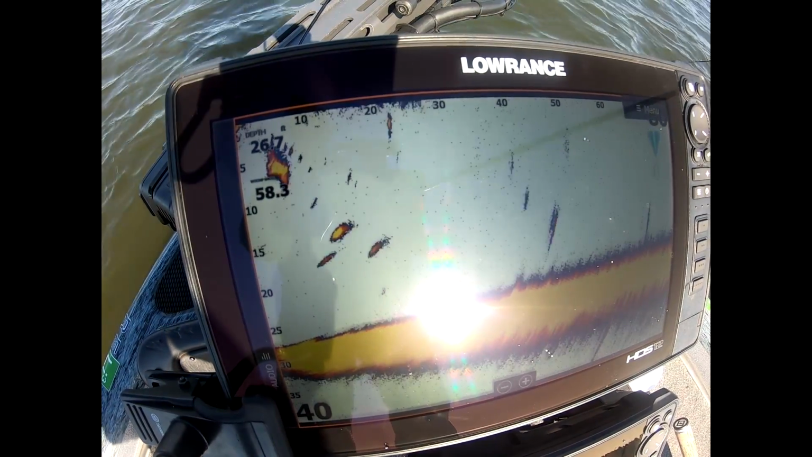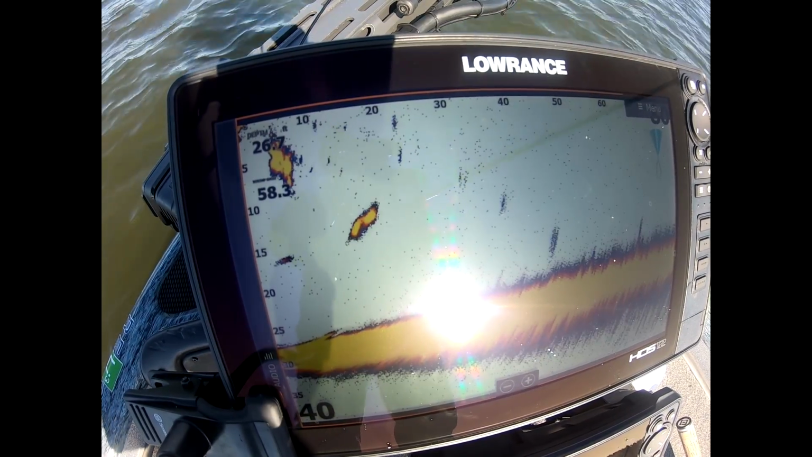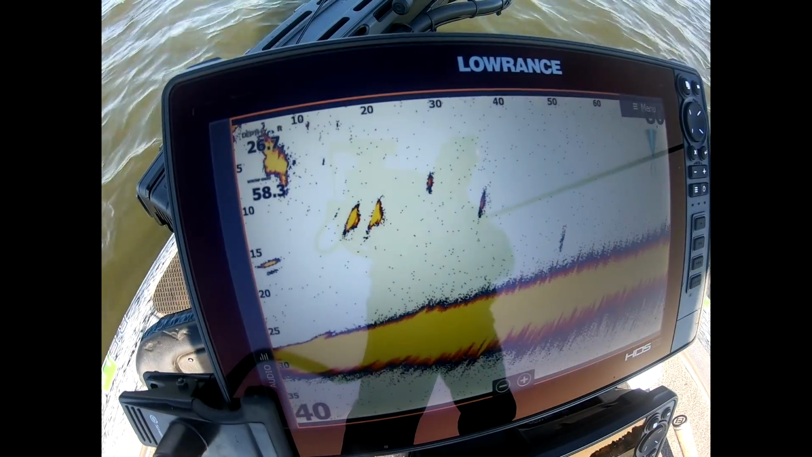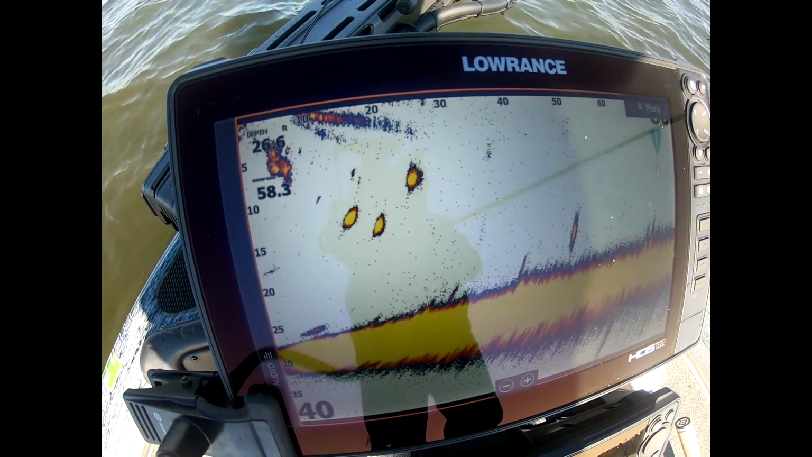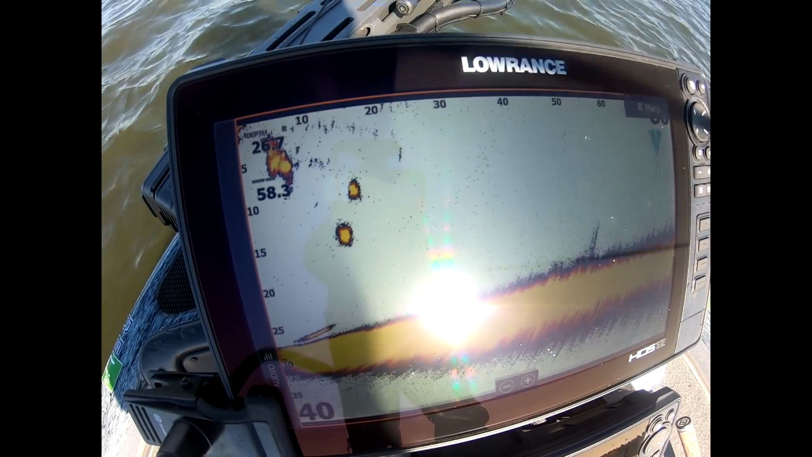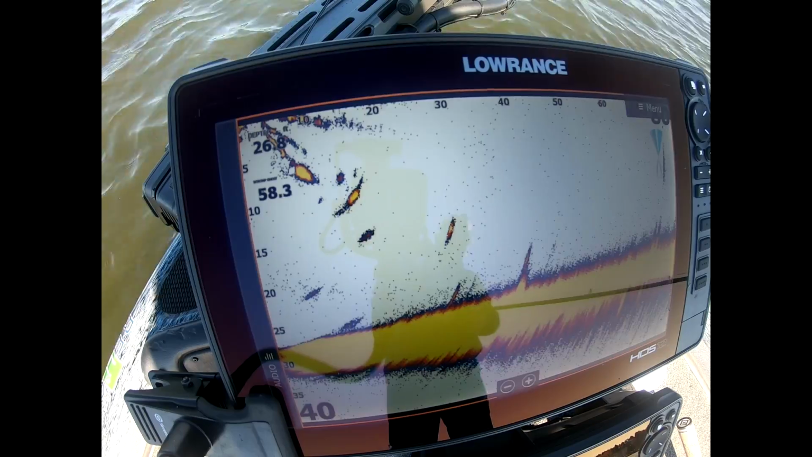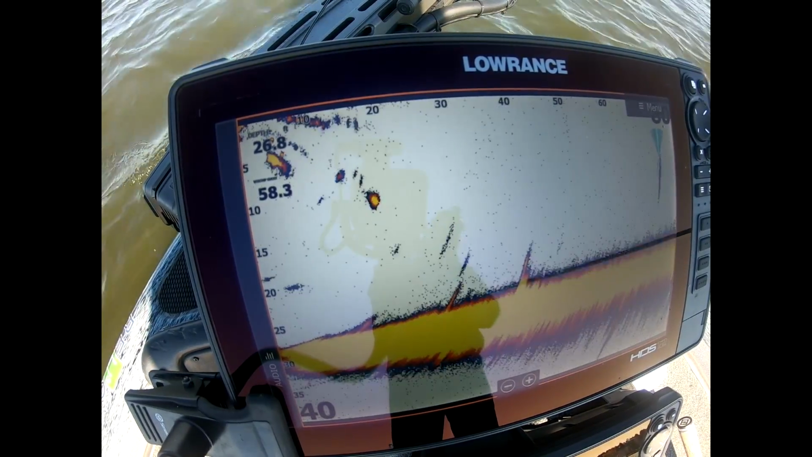So what I'm doing now is, if I can't even see my A-rig, or even if it's a bucktail or anything else, now I'm just giving it a little pop just to see what's going on.